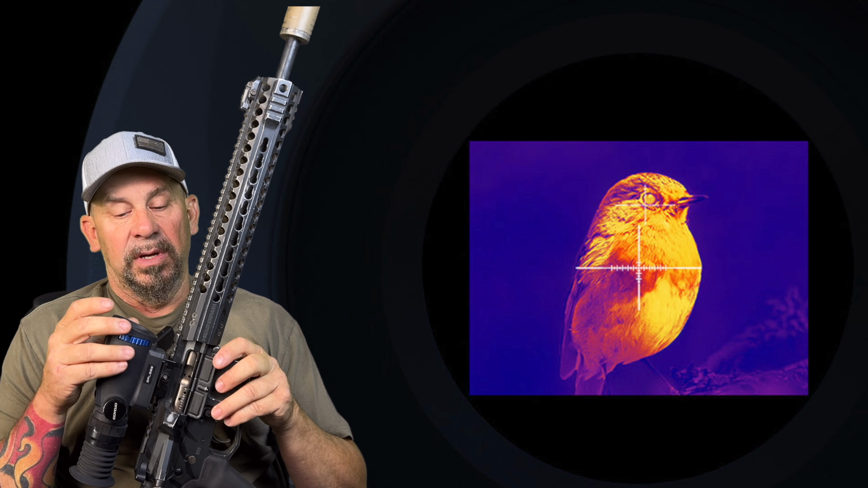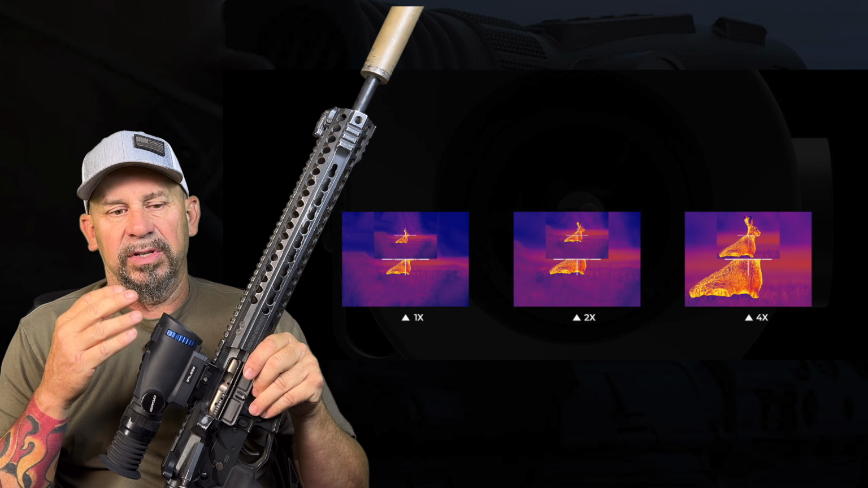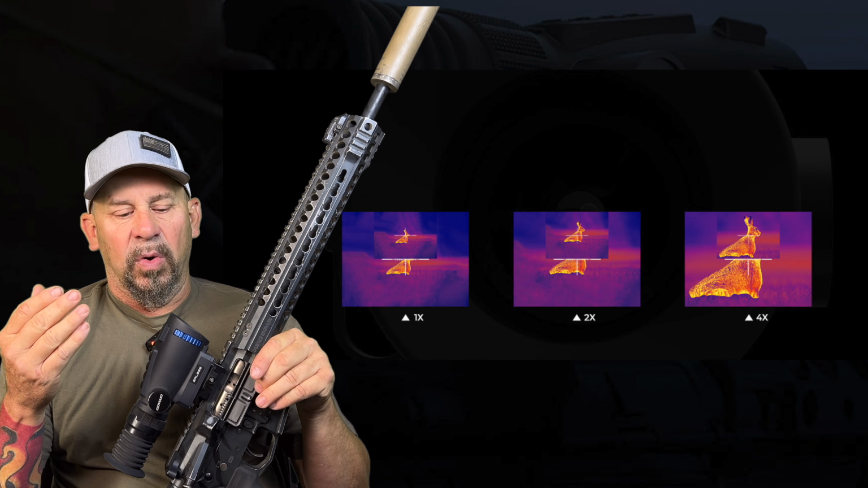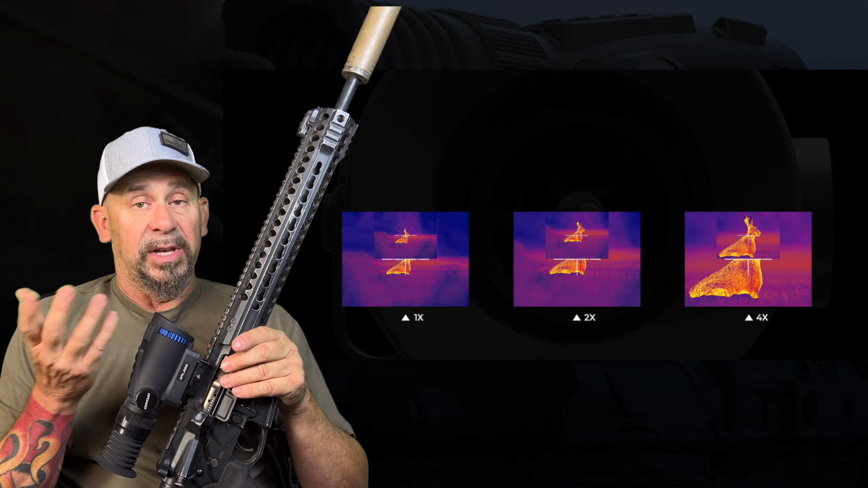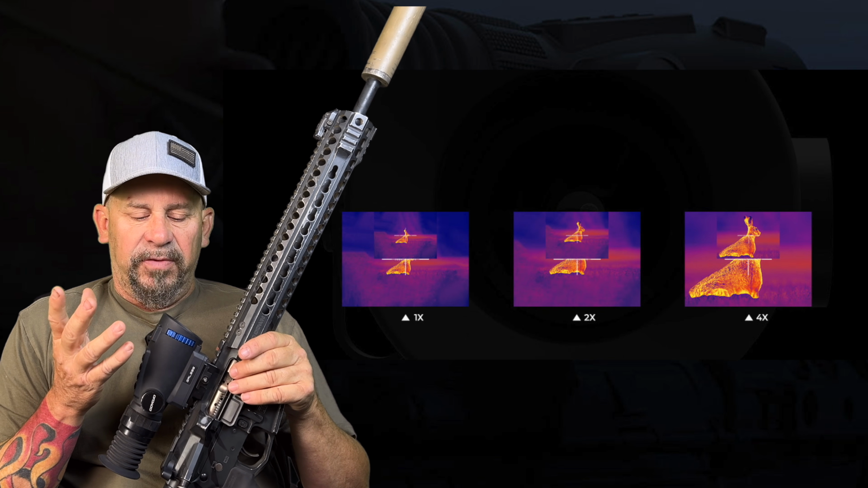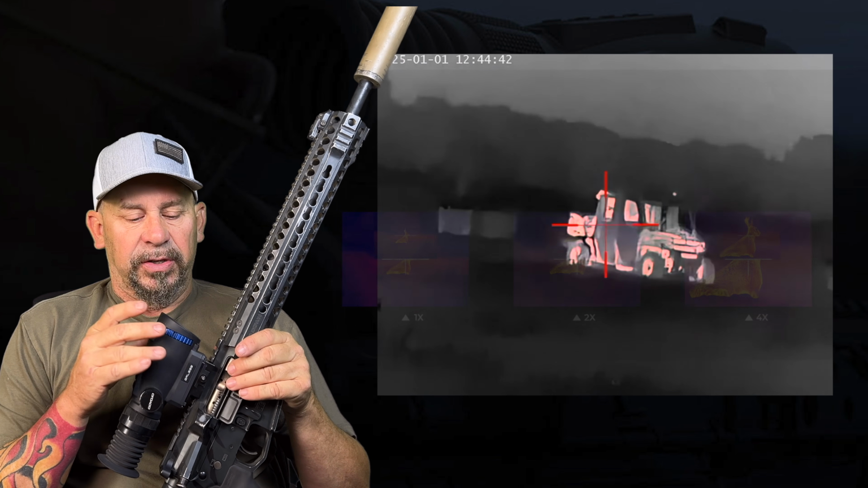So one of the huge positive pluses with this is it has really good picture quality. It's very similar to 90% of the thermal optics on the market, that every time you zoom and double your pixels, it does start to decrease that image quality, just like 99% of thermal optics out there. But on a base magnification, this thing has a very clean picture.